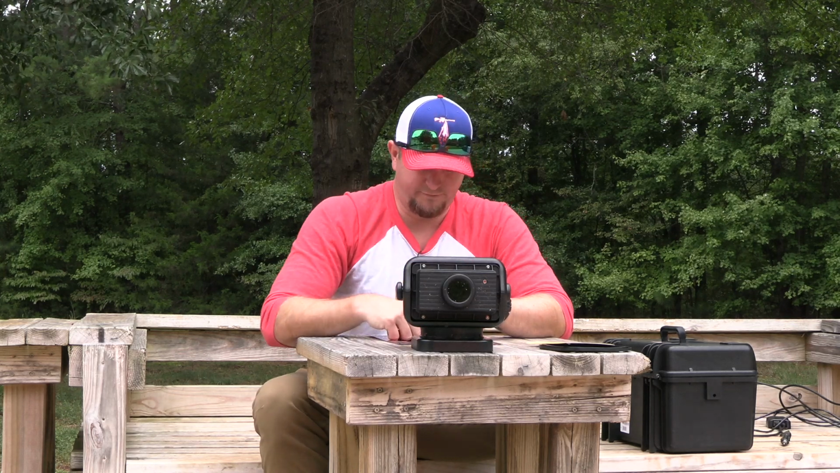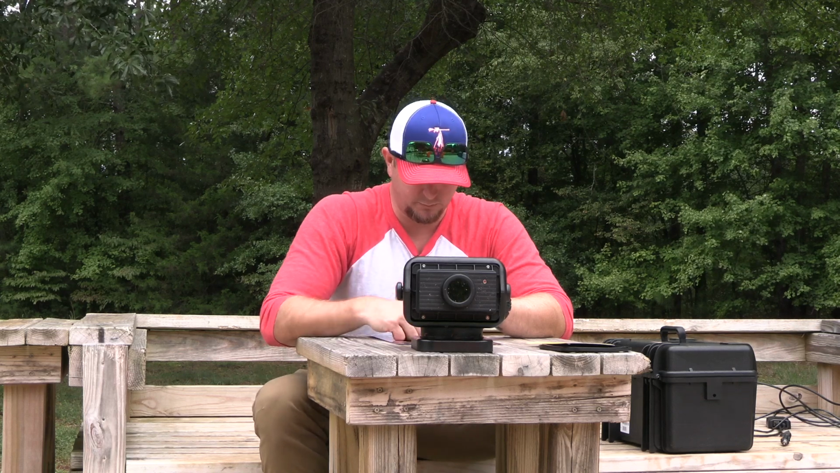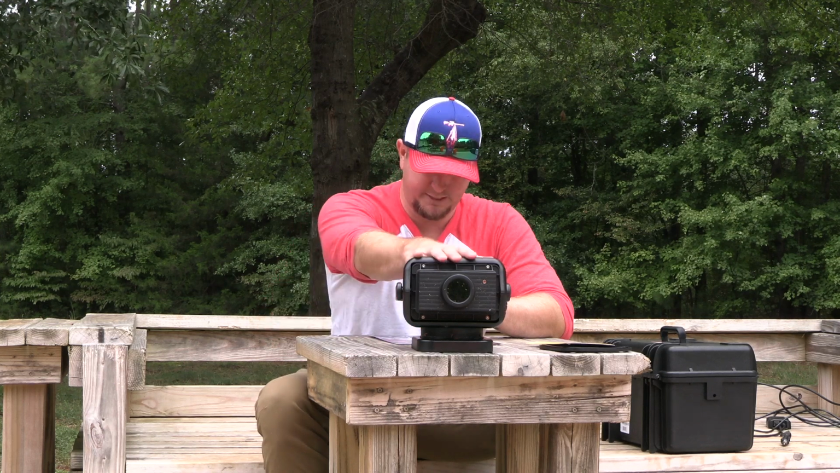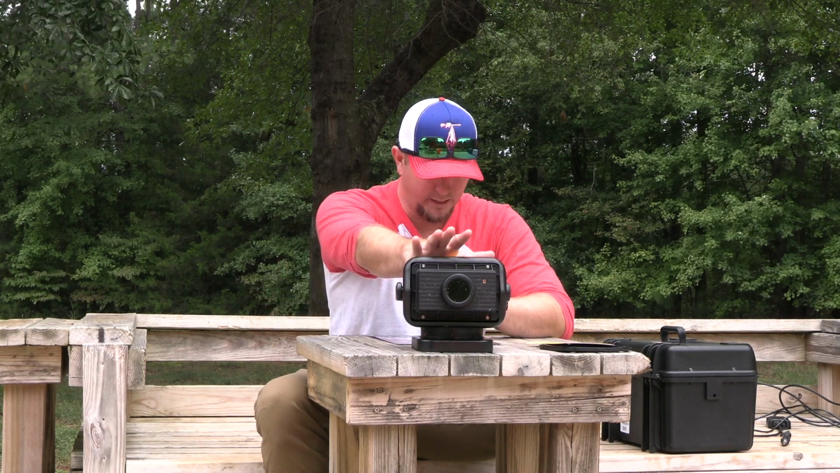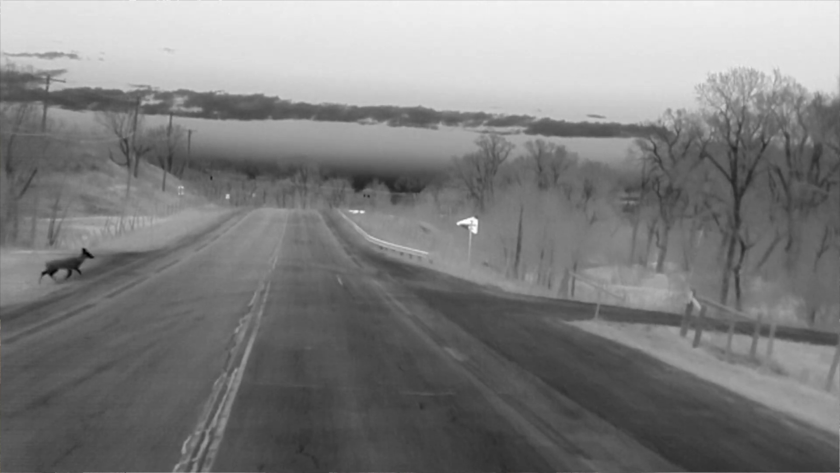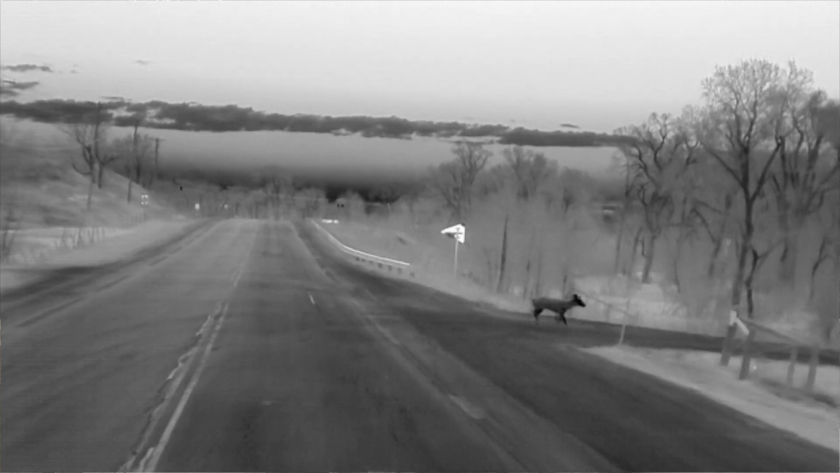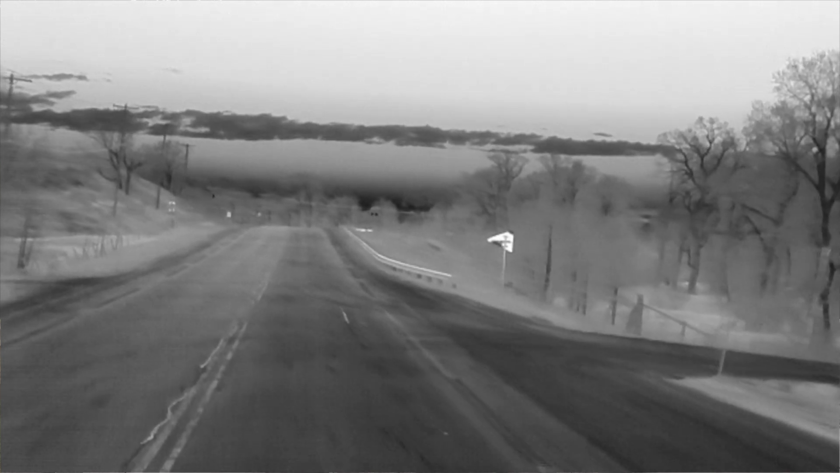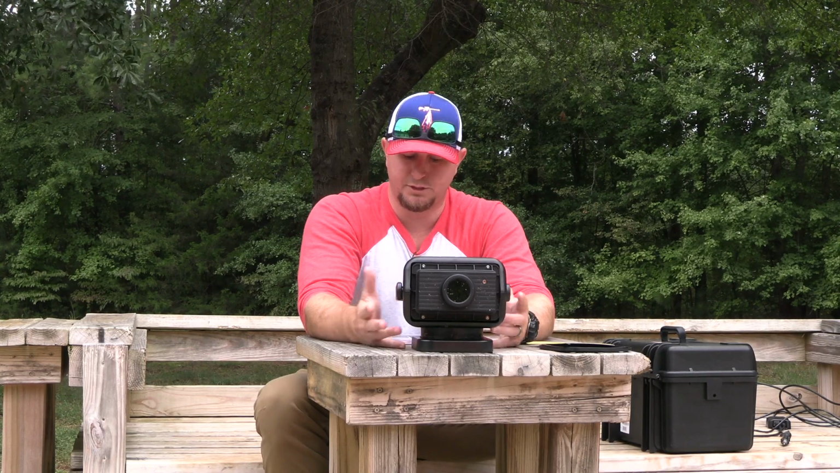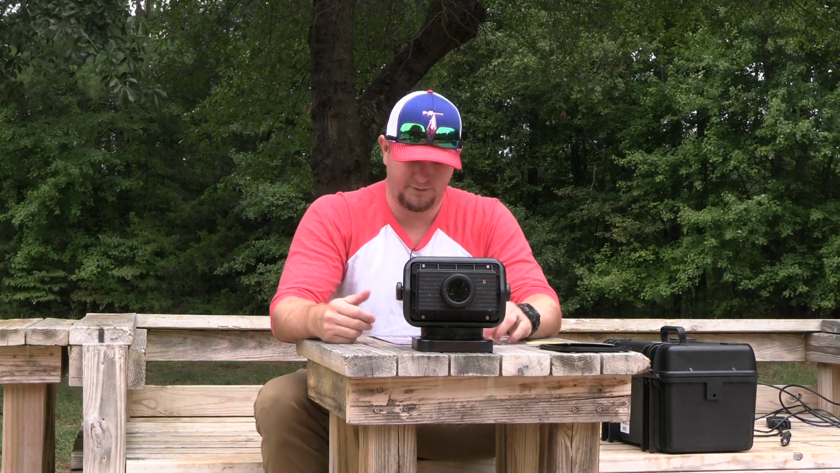It has a 25 hertz refresh rate, which is really good. That's a decent refresh rate. And then you get a sensor. You get a 17 micron sensor in this thing, and they are claiming visibility up to 2,000 yards. And you get an 8 times zoom, which is nice. So there's a lot of features with this thermal, and that's just a very brief synopsis of everything.